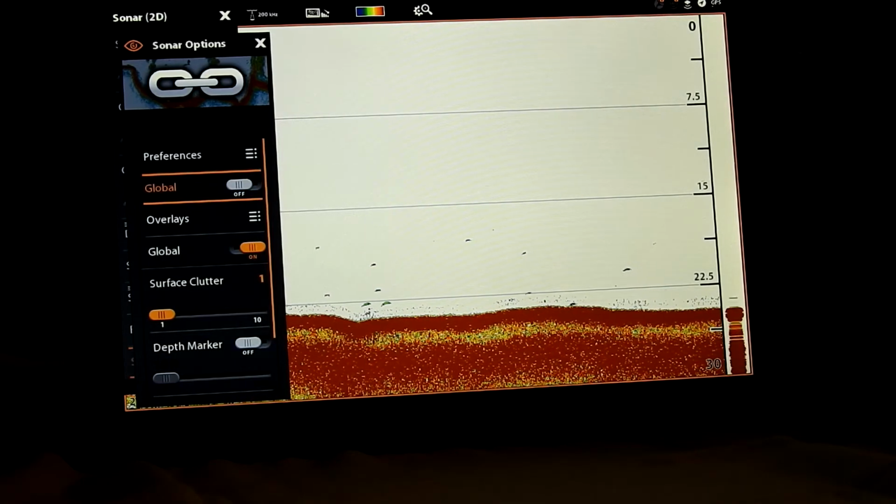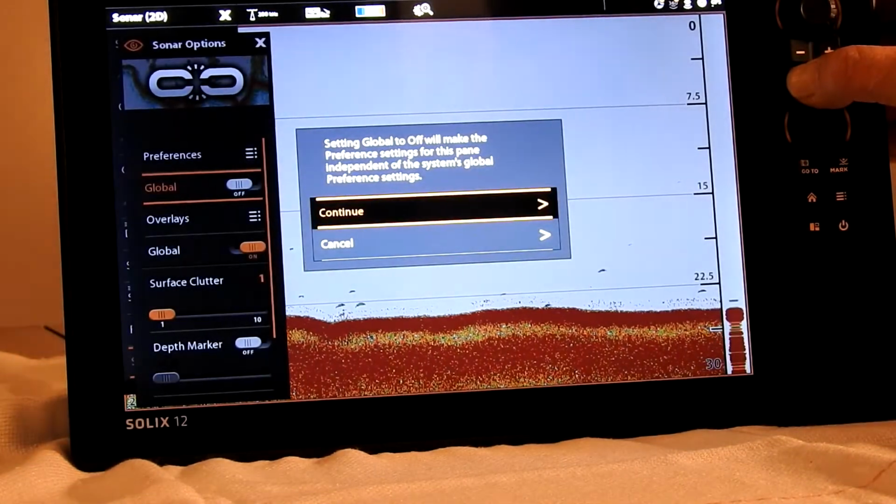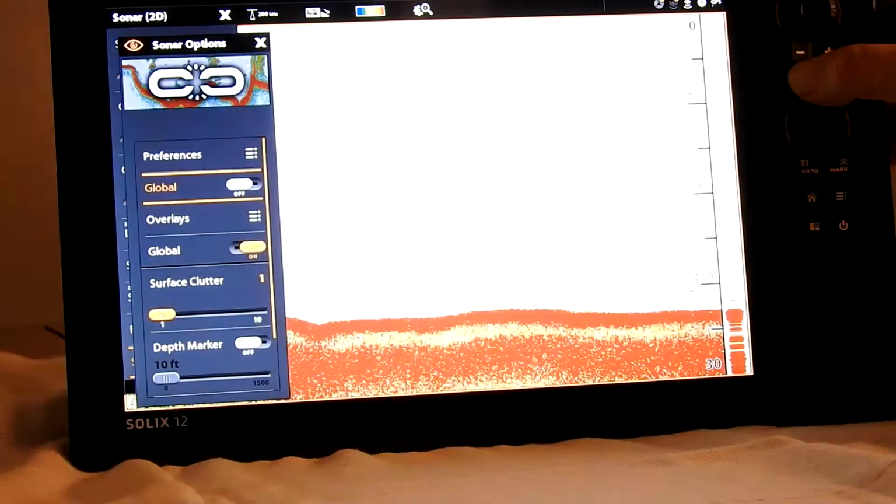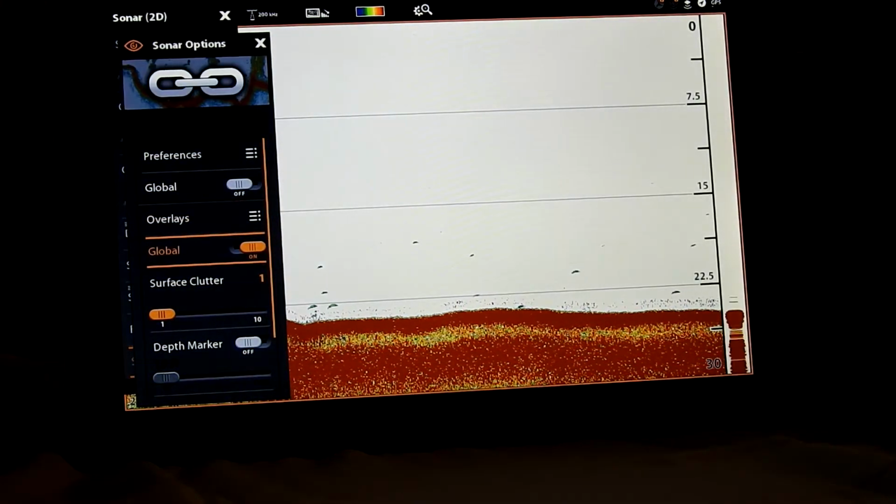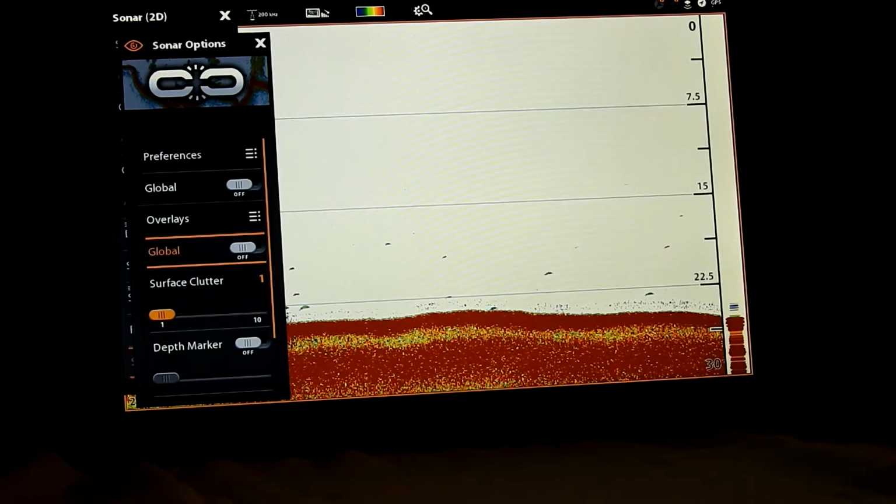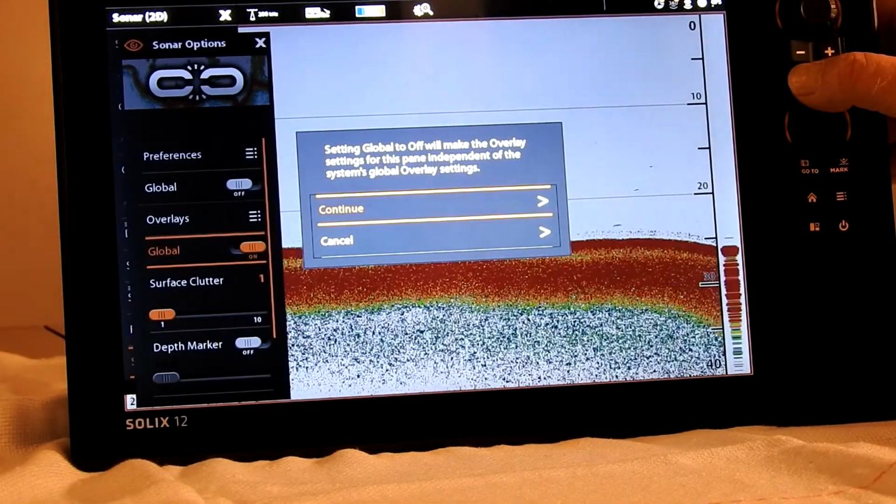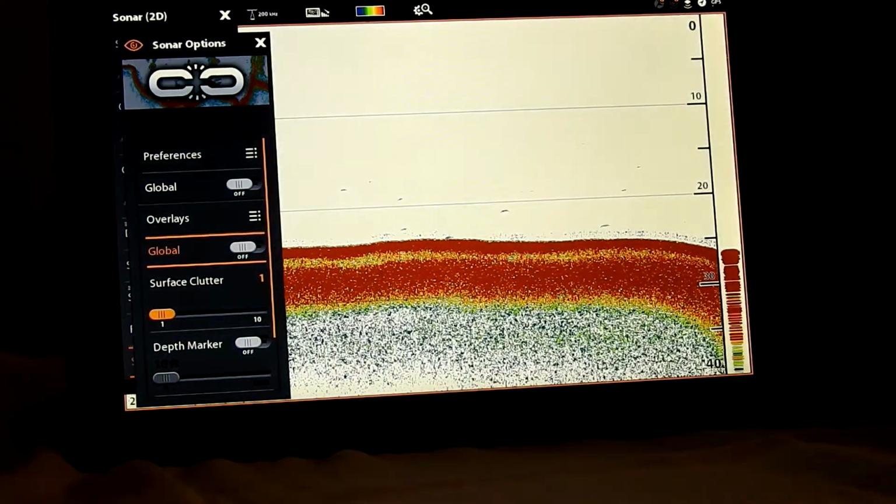So we got to turn that off. This takes a second because we have to confirm it. Whoops. And then we go down to the next one. I turn these off because we don't want these settings to go anywhere else. Go back up